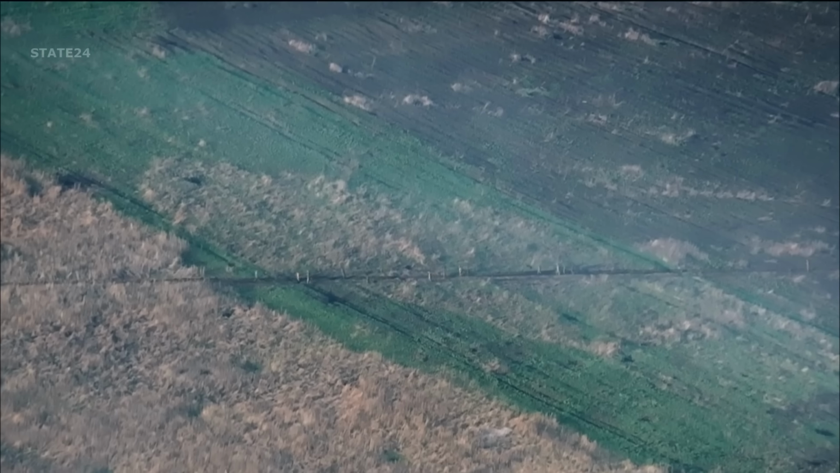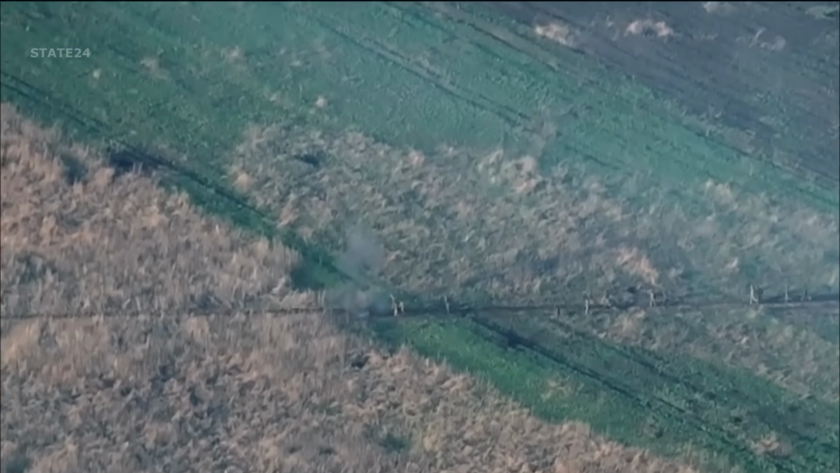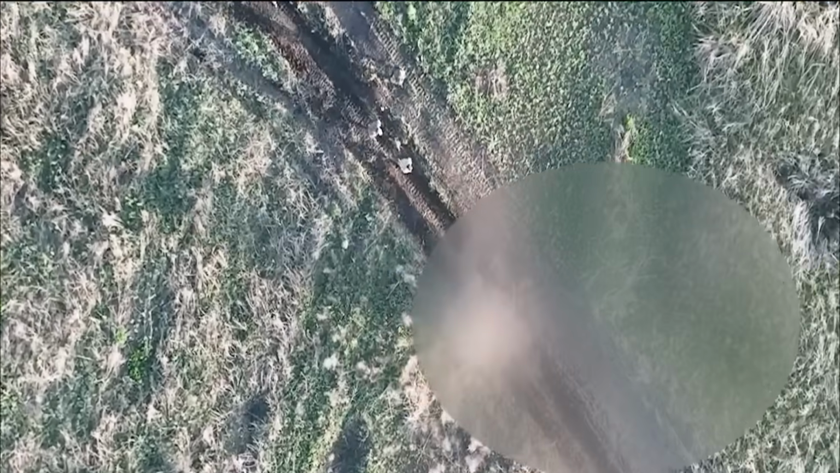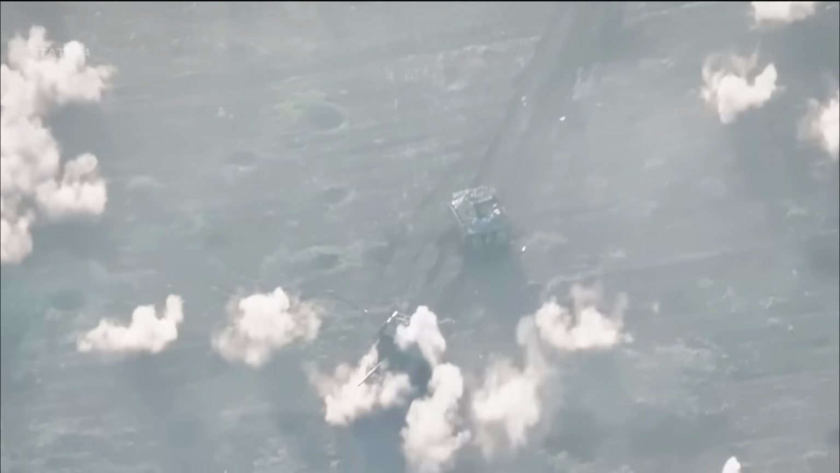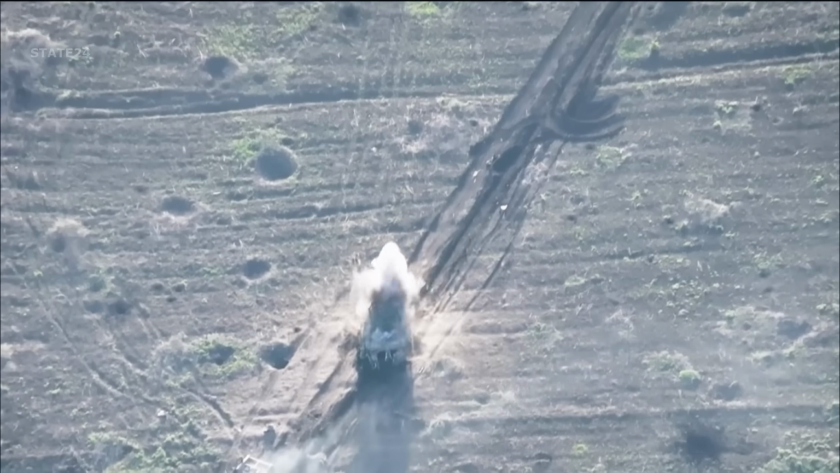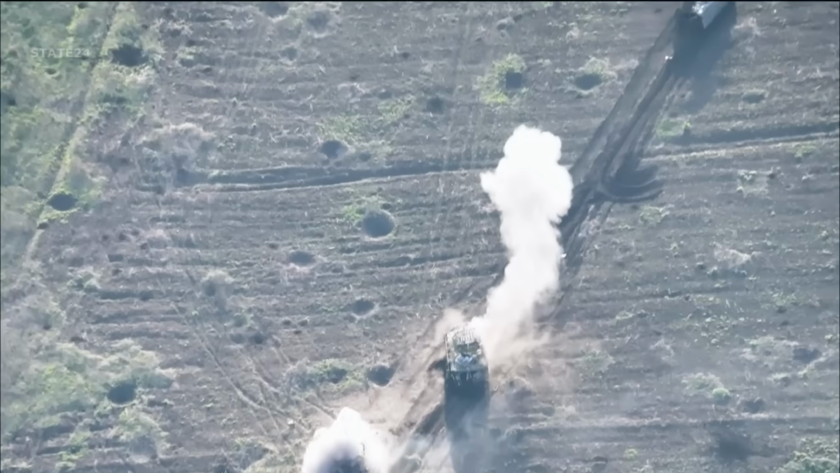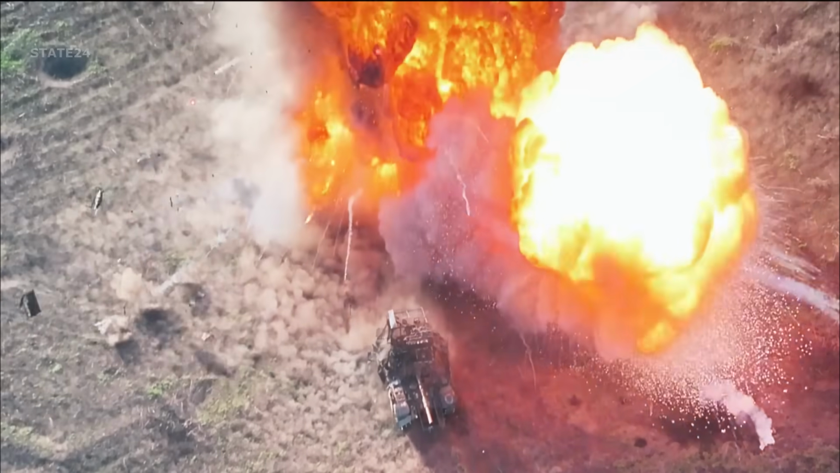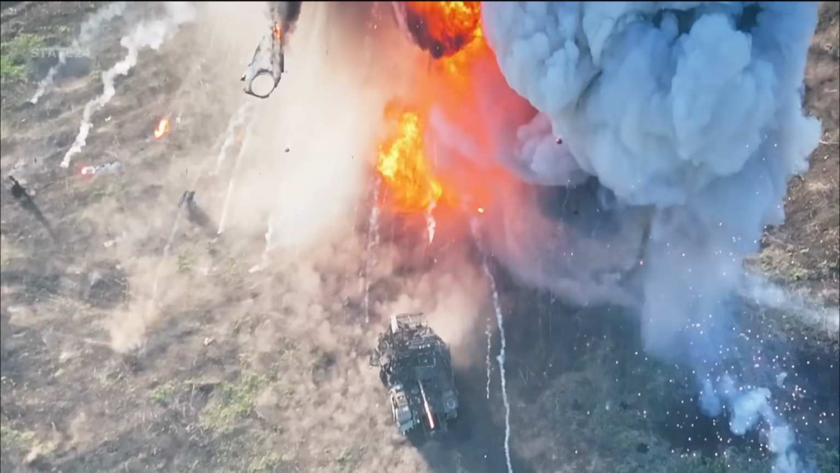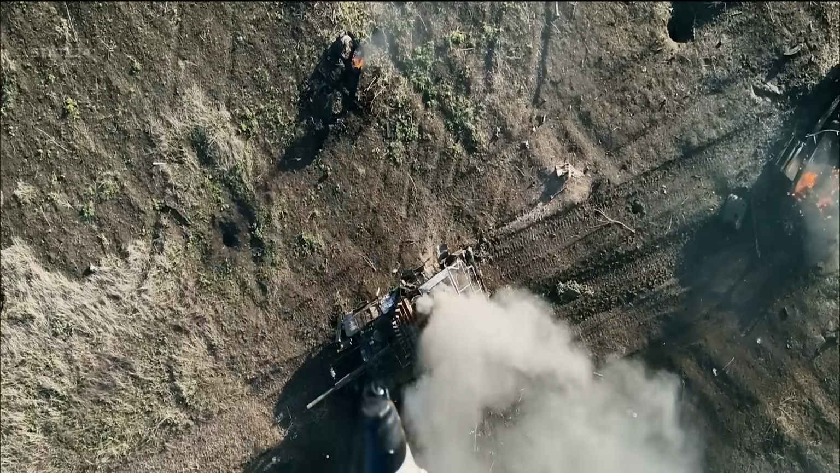Meanwhile, Russian soldiers who had abandoned the burning vehicles began to flee, desperately trying to take refuge in the nearby forest. But FPV drones began to attack the Russian soldiers. The remaining Russian vehicles were also attacked by the HIMARS from the Ukrainian side. The multiple rocket launcher system completely neutralized the Russian convoy. The last blow to the neutralized vehicles was dealt by bombs dropped from unmanned aerial vehicles.